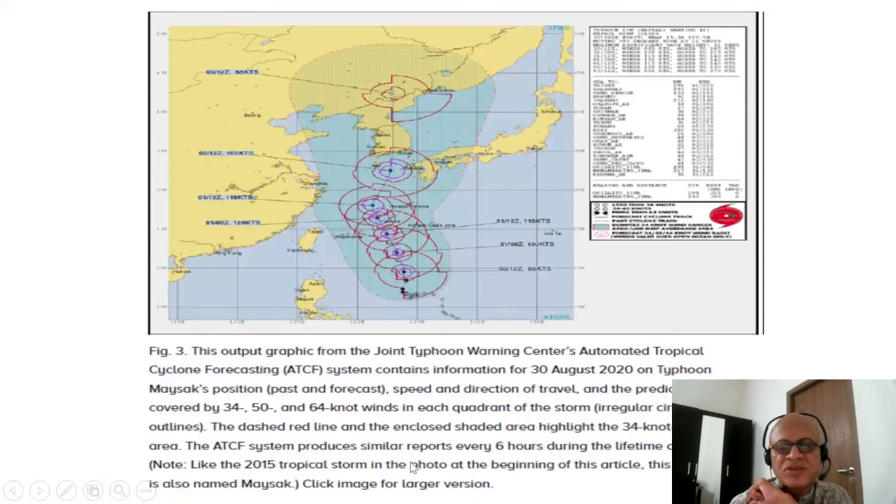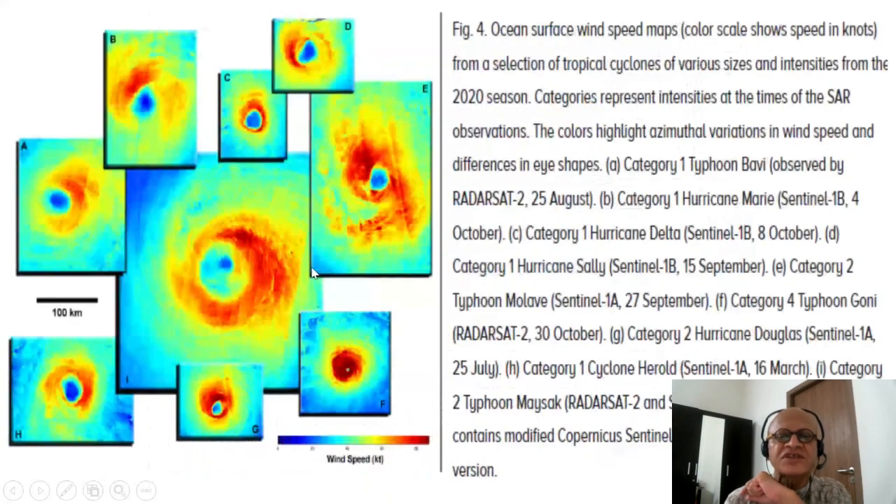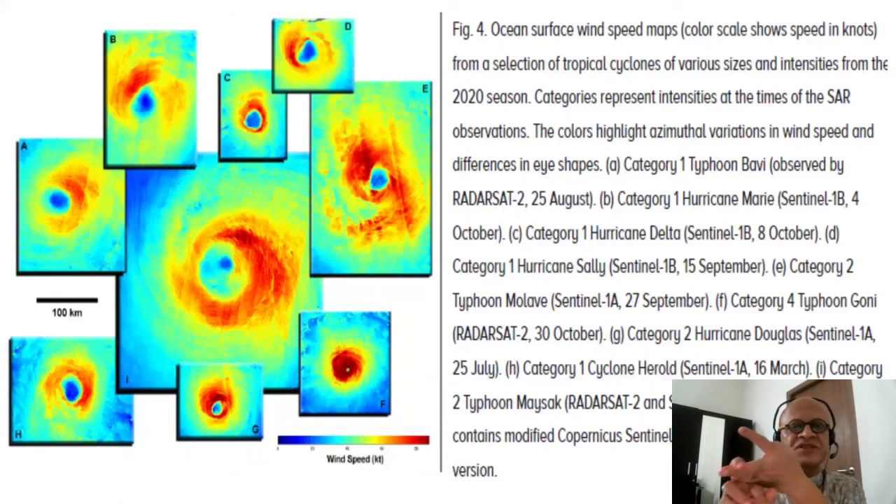The ATCF system produces similar reports every 6 hours during the lifetime of a storm. Like the 2015 tropical storm in the photo at the beginning of the article, this 2020 storm is also named Maysak. Okay, so again, you get the idea that the Joint Typhoon Warning Center is really exploiting these. There are collaborations with the Naval Research Lab, JTWC, European Space Agency, I think, and IFREMER, the French Institute for Exploitation of the Sea, which is the English translation.